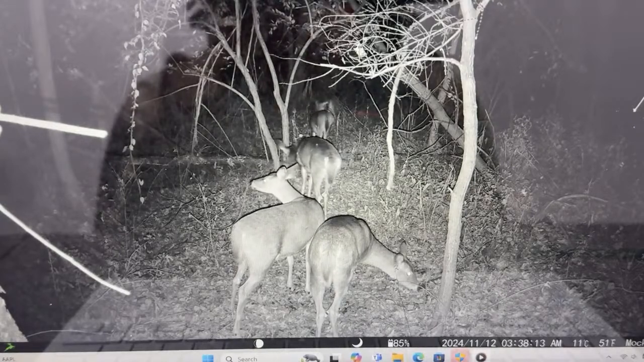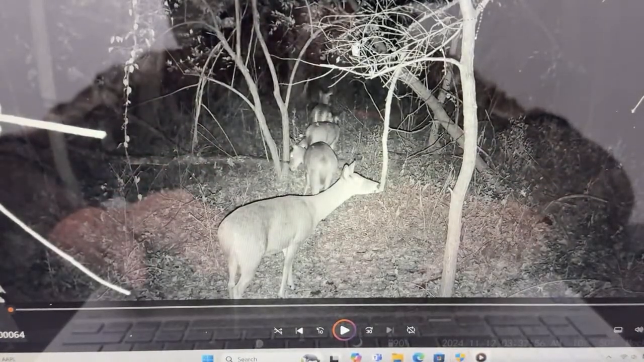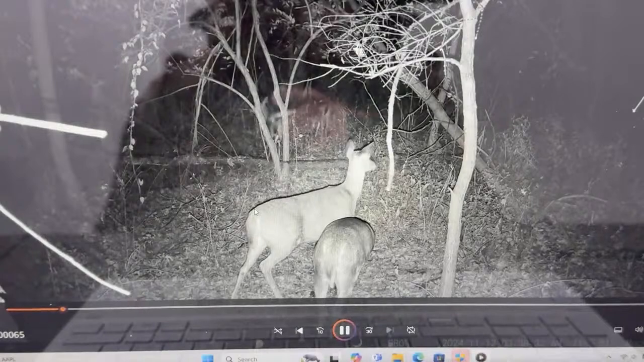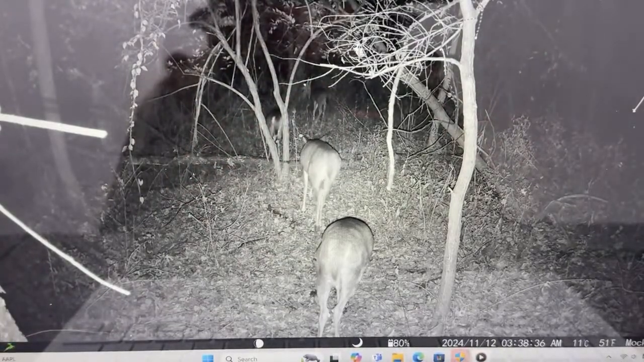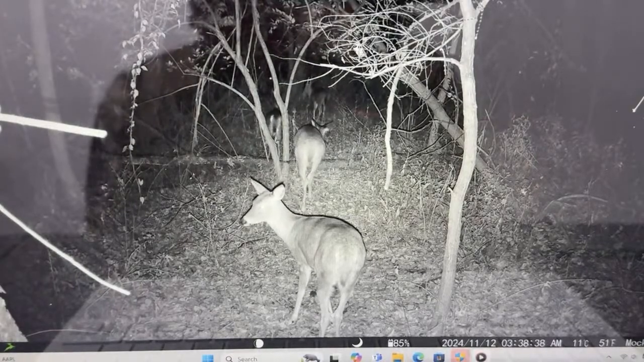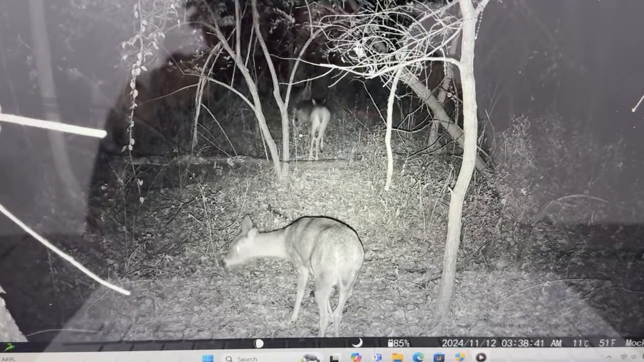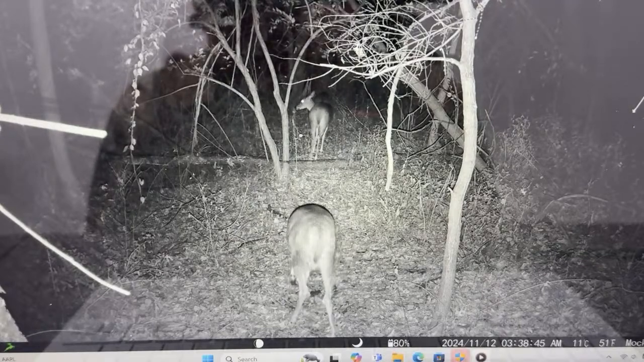So I'm hoping that the scrape I just made becomes a community scrape. And it looks like every deer in this area that's passing this camera is hitting that branch. Then there is another one right there. So that could possibly be 6 doe right there. Maybe a button buck in there. And she's looking into that thicket as well, so there may be something behind her.